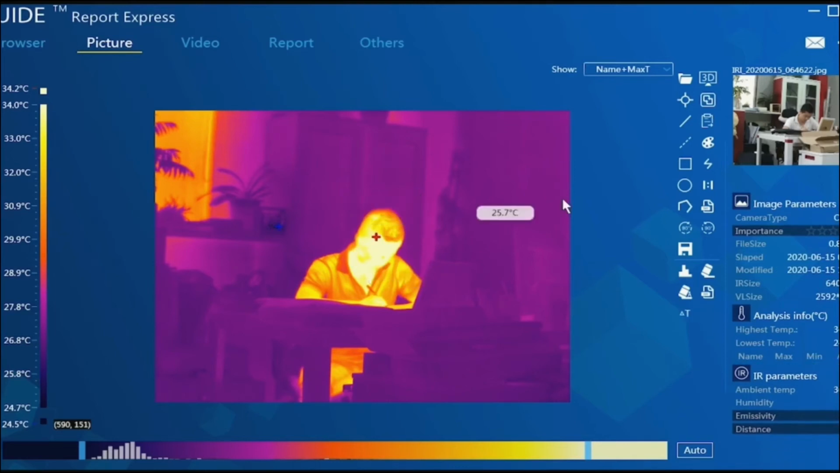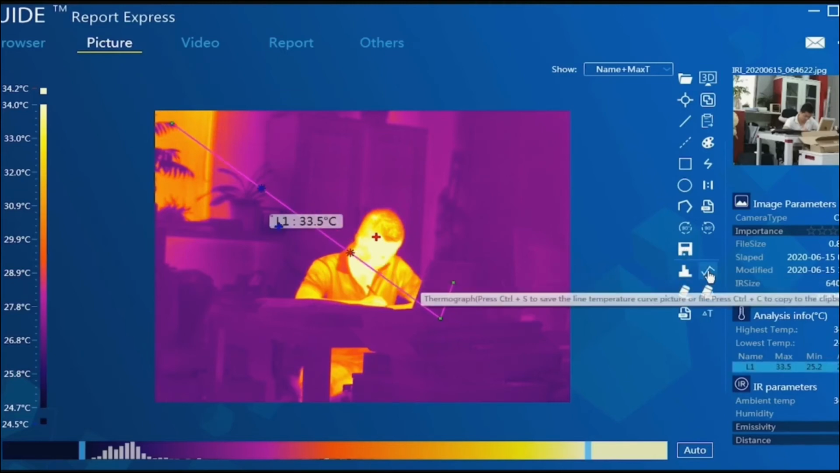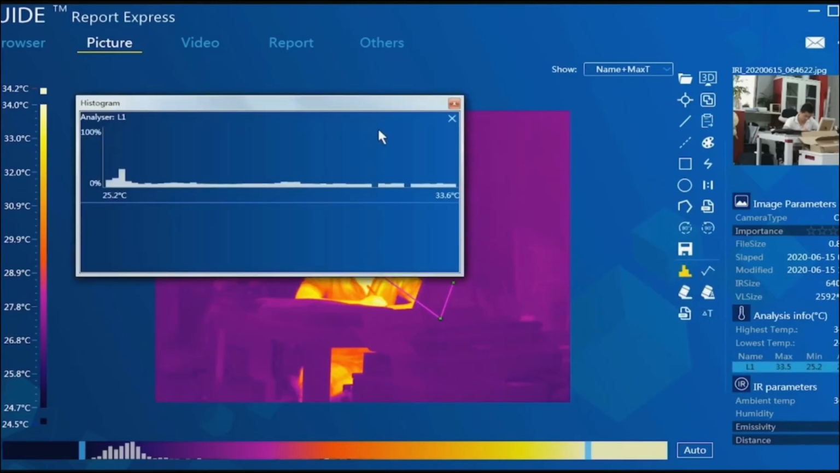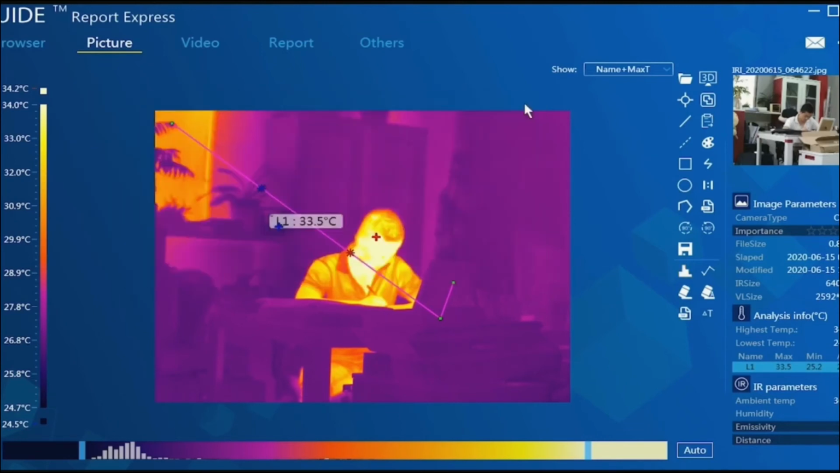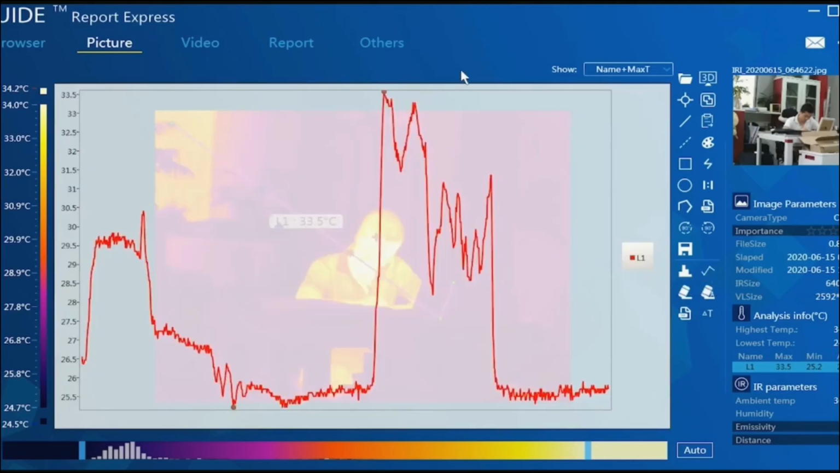Let's add a line. Okay, so this is also a histogram. You can see the different temps in the line, and also the curve. In the curve, you can see the temp difference in different sectors very clearly.